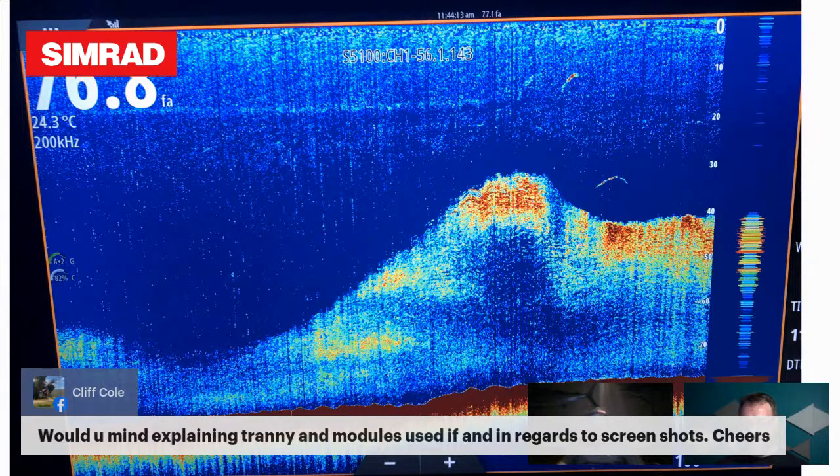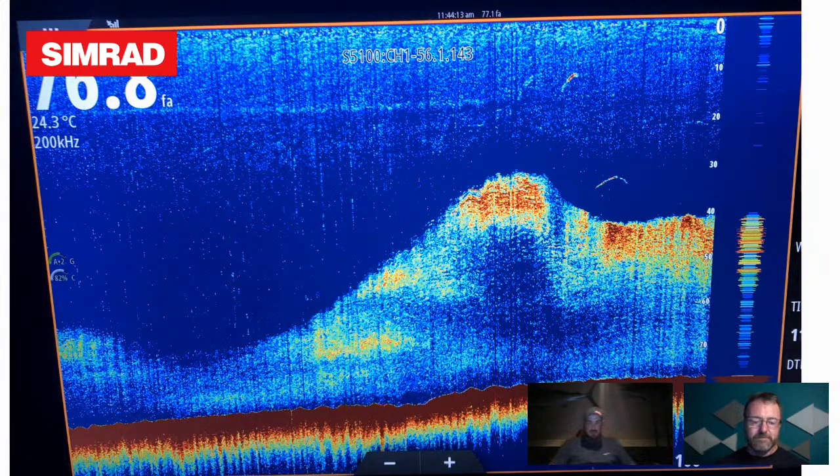Yeah. So I use the S5100. My transducers, I've got the B275 high-low wide. The B is just the type of mounting. I think the 275 is a two-frequency transducer.